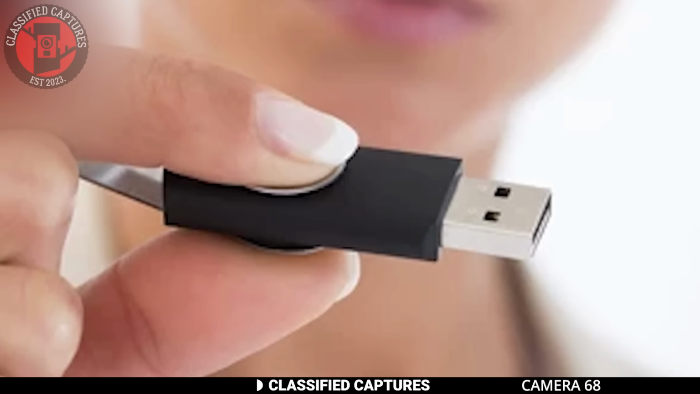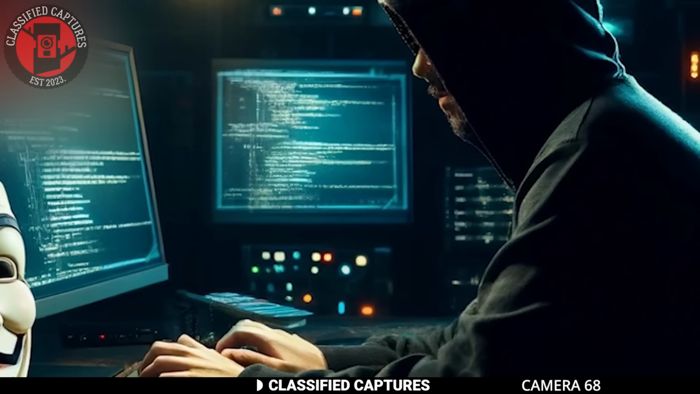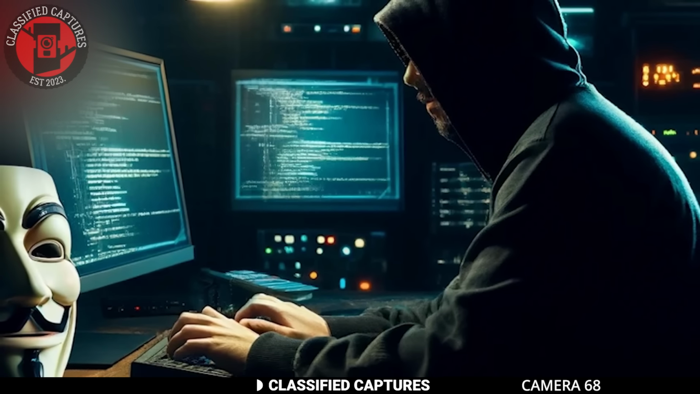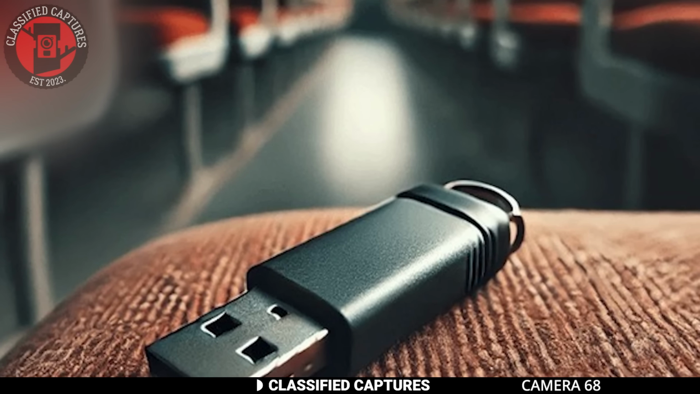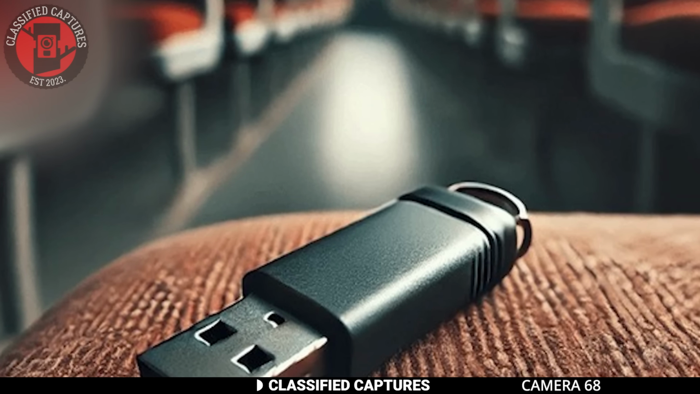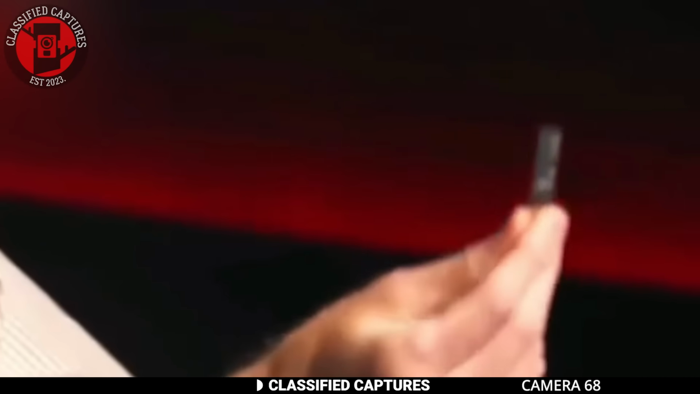Most of us wouldn't think twice about picking up a flash drive and checking it out, but that simple action can open the door to a cyber attack. So next time you see a strange USB stick lying around, think twice before plugging it into your device. It's not worth the risk.